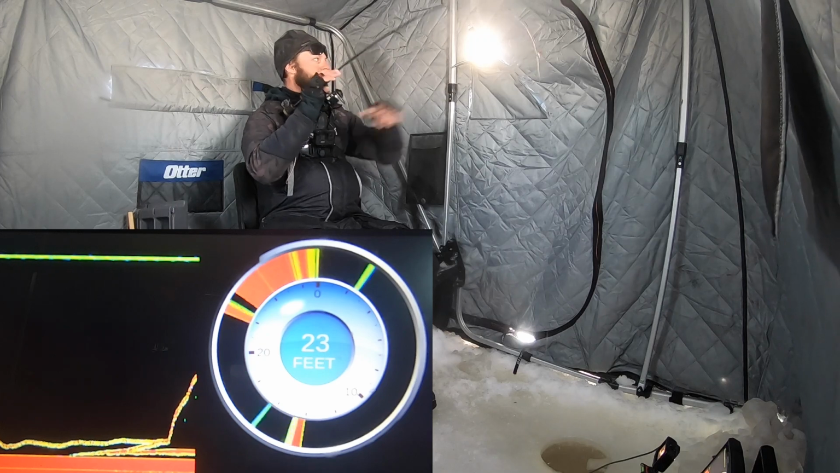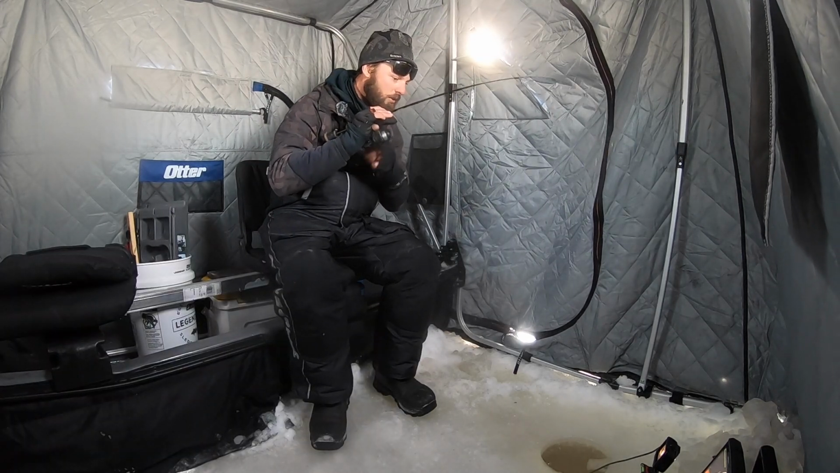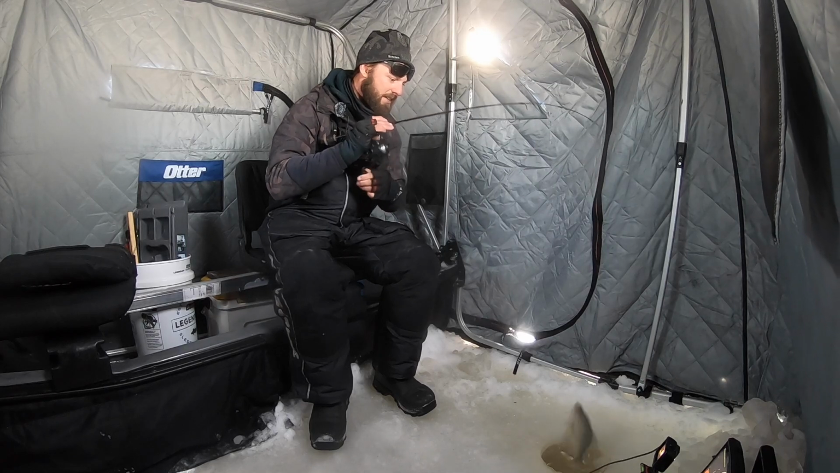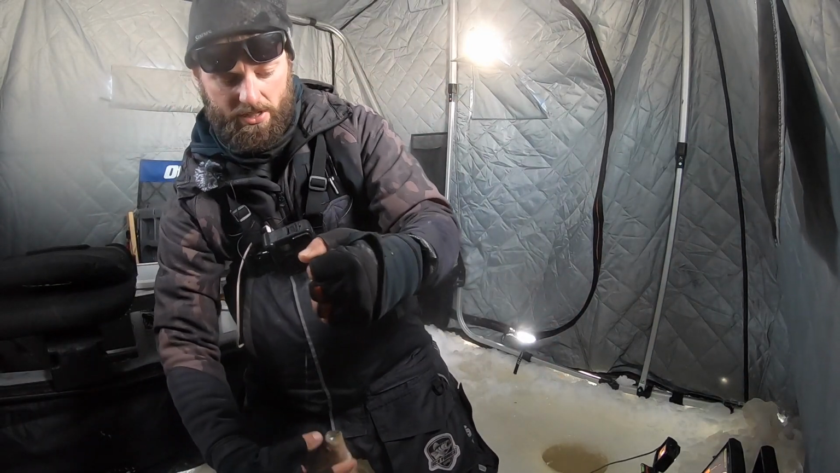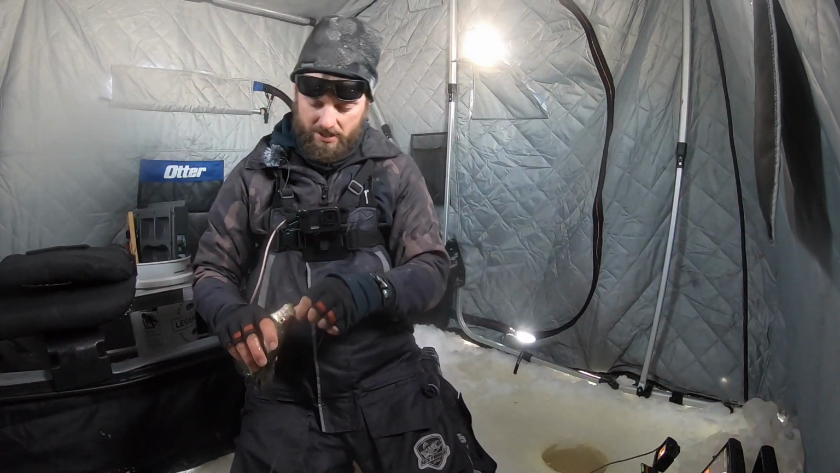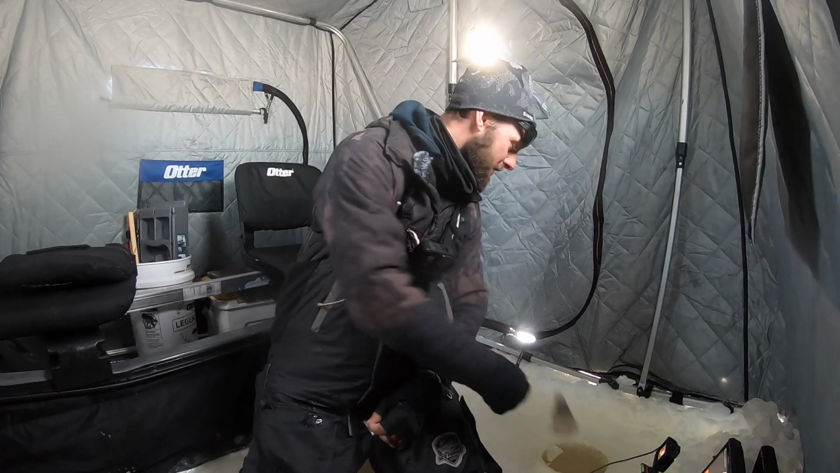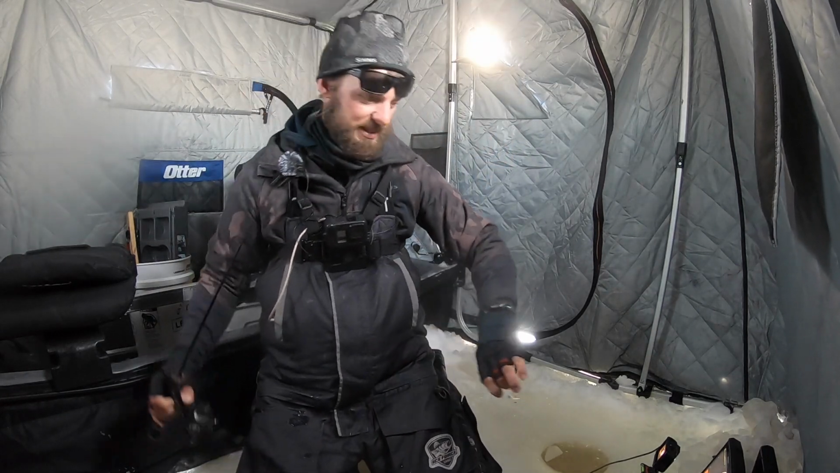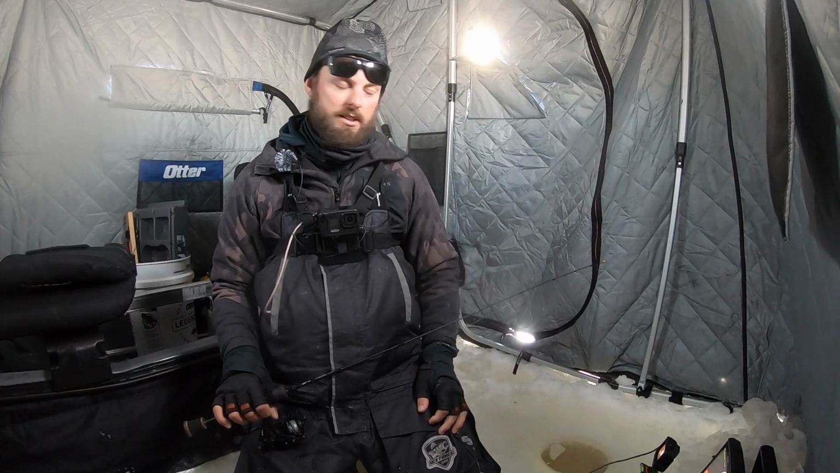Oh, another fish on right there. Now it's kind of slowing down a little bit here today, but can't complain too much. We've had a pretty fast-paced morning out here on the ice, and I think we're gonna wrap it up right there. Catching a ton of these crappies, and Mitchell just got out here, and we might film something else, maybe some kind of challenge video or something like that. Who knows? Maybe just bomb around, catch a bunch of fish. But yeah, it's been a fun little go at it here.